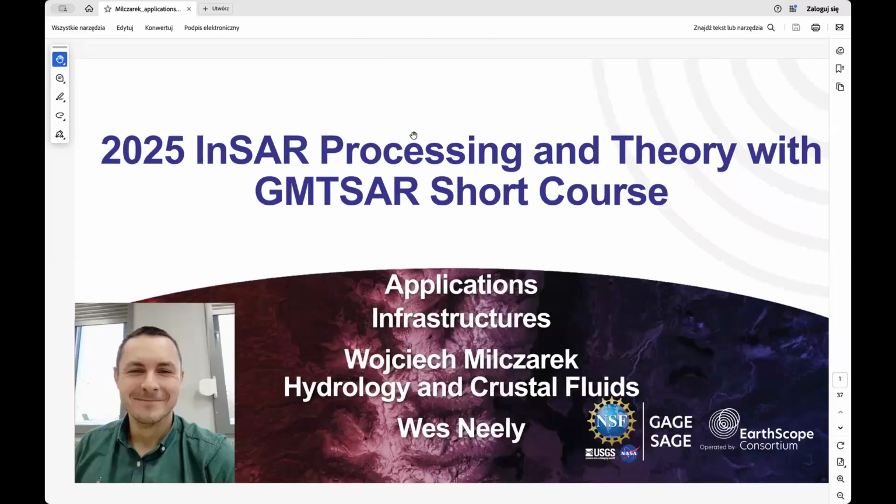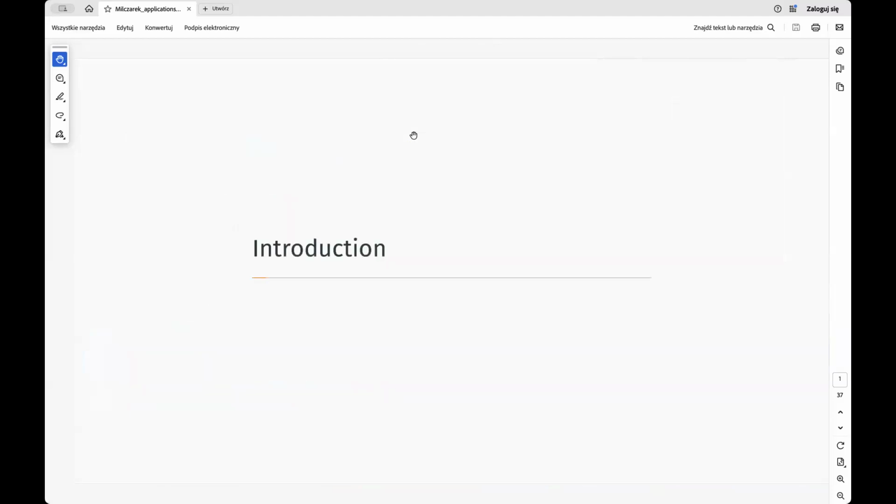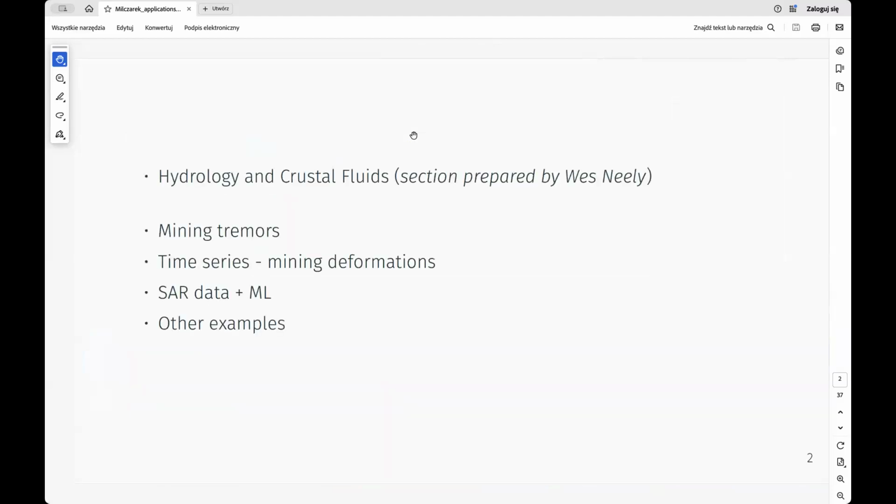Okay, quick agenda. As I said, hydrology and crustal fluids will be the first part. After that, we go to mining tremors, which is what I'm playing with each day. Then time series InSAR over active and abandoned mines, where I would like to present how we can use Sentinel-1 satellite data to recover long-standing patterns of subsidence and uplift.